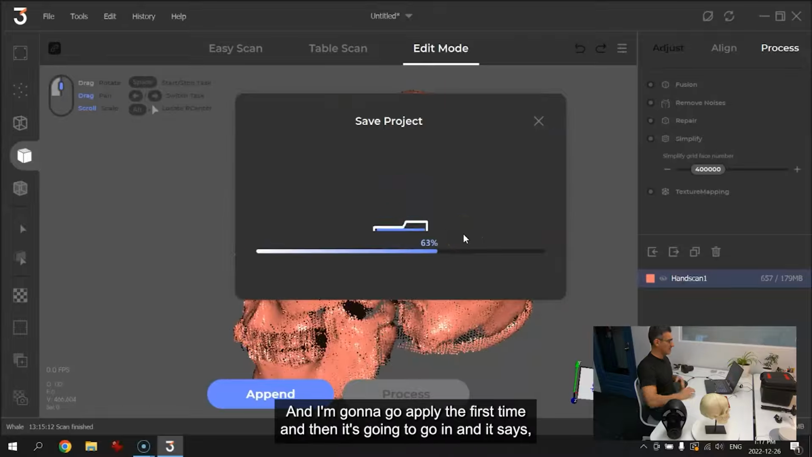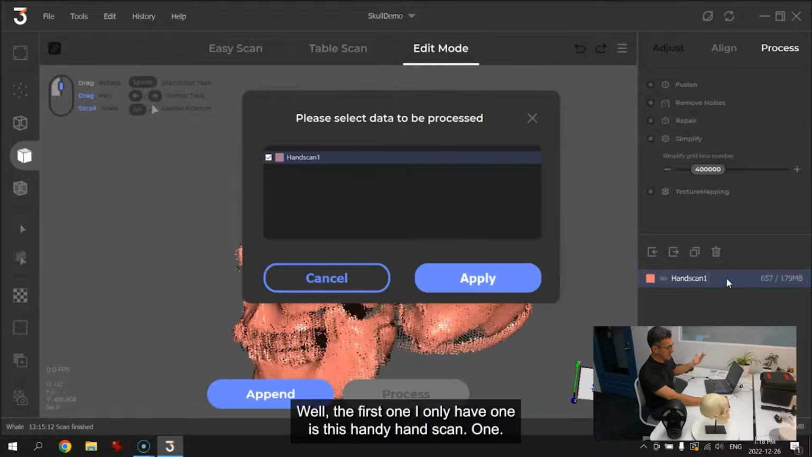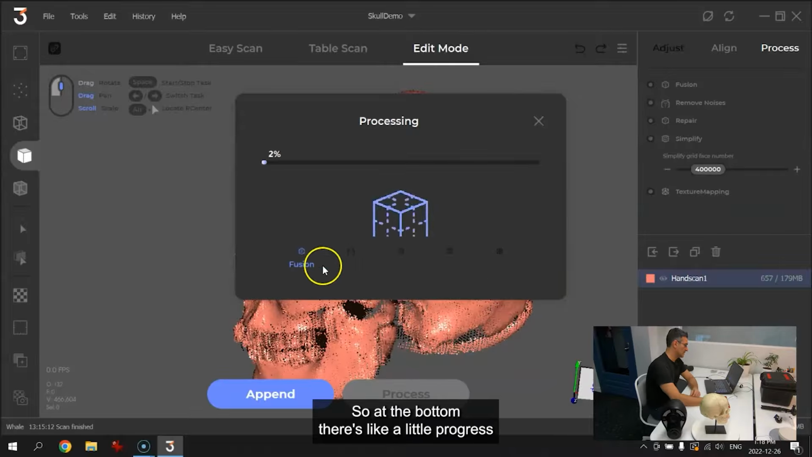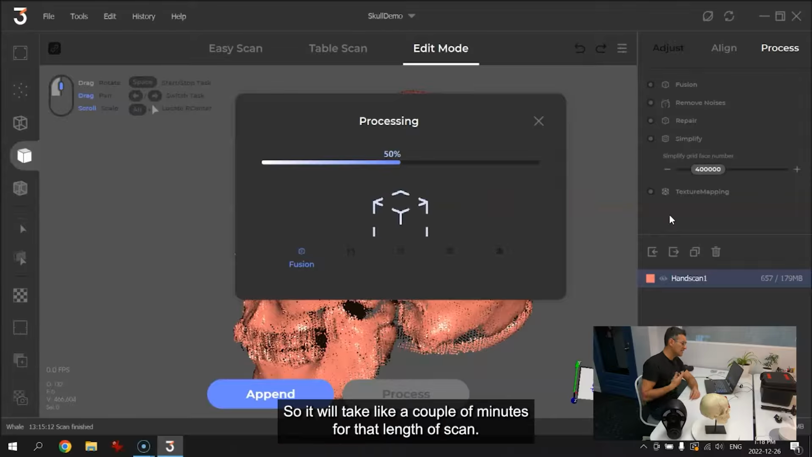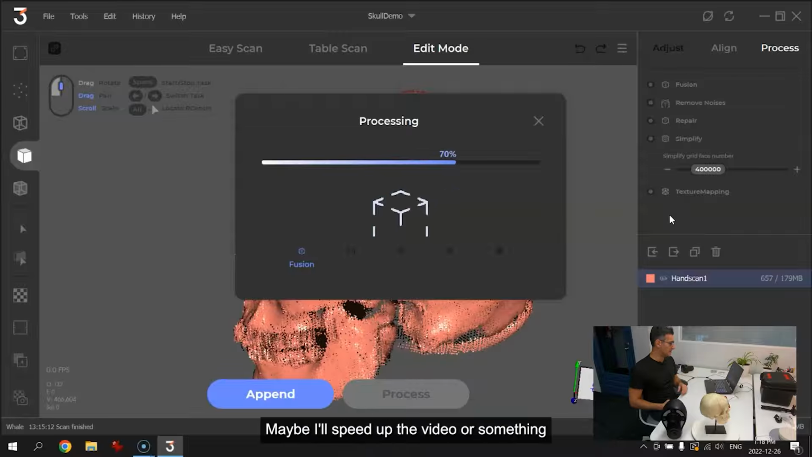Okay, it's the first time, and then it says, well, which scan do you want to process? Well, I only have one. It says hand scan 1. So I'm just going to say okay, process on that one and do your thing. At the bottom, there's a little progress for all the items you have here. It's got the fusion, noise, repair. I basically have everything selected right now, and that's what it's going to go through. It will take a couple of minutes for that length of scan. So I'm just going to wait here and have it go. Maybe I'll speed up the video, and then we'll come back when it's done.